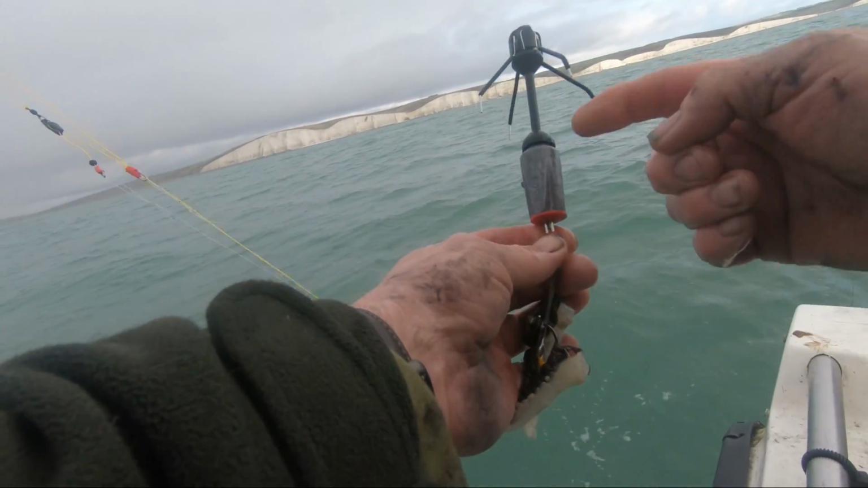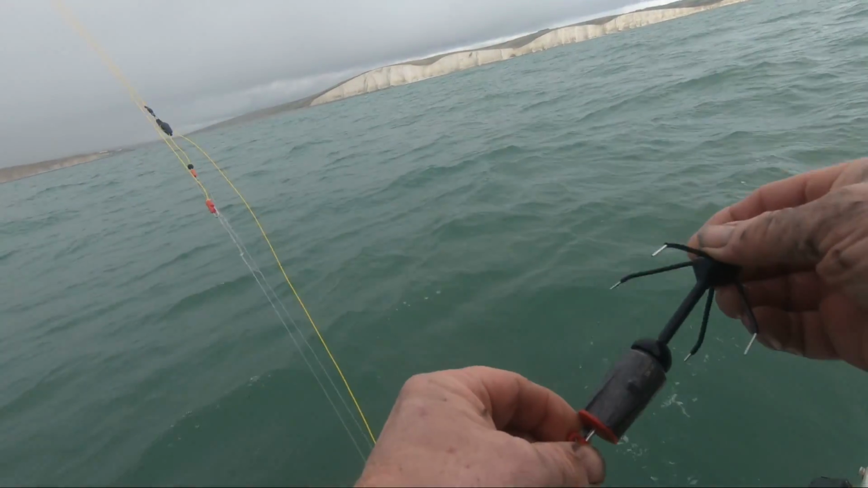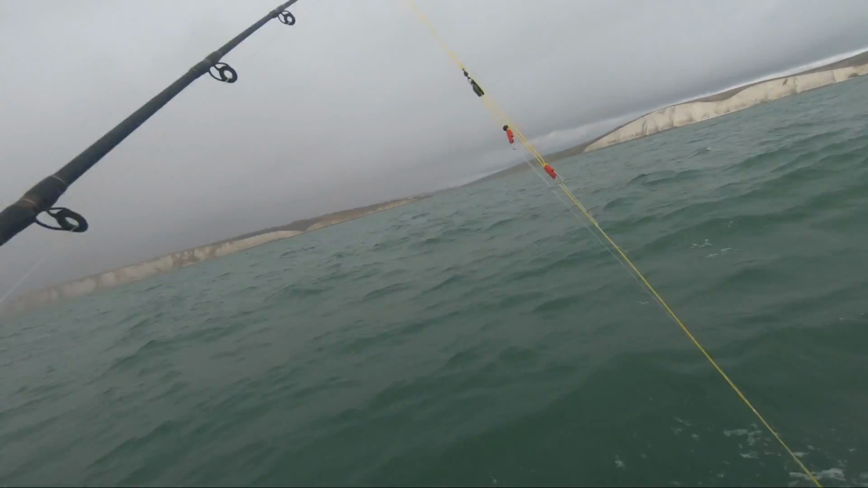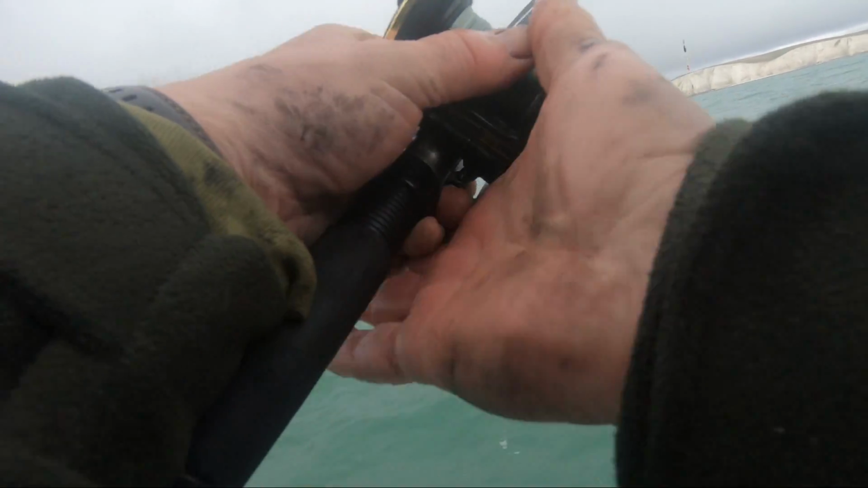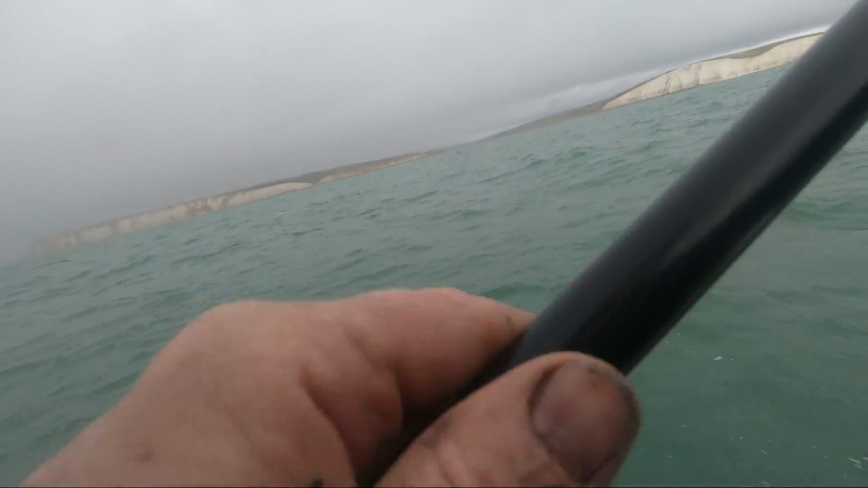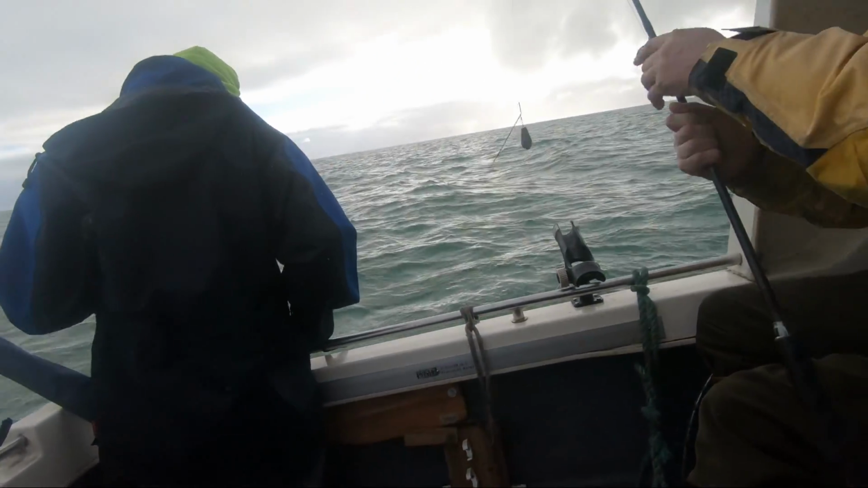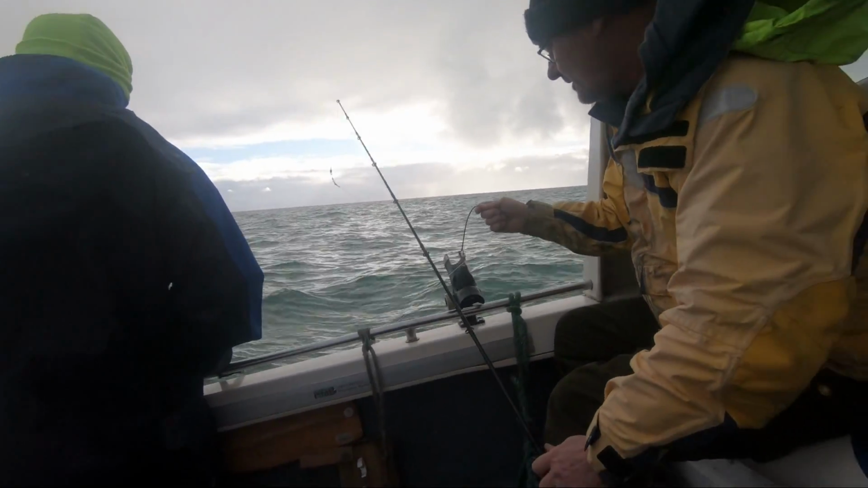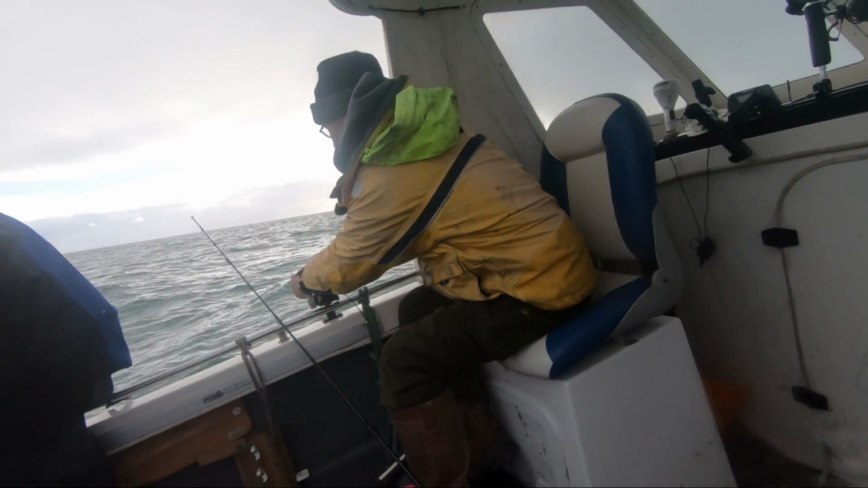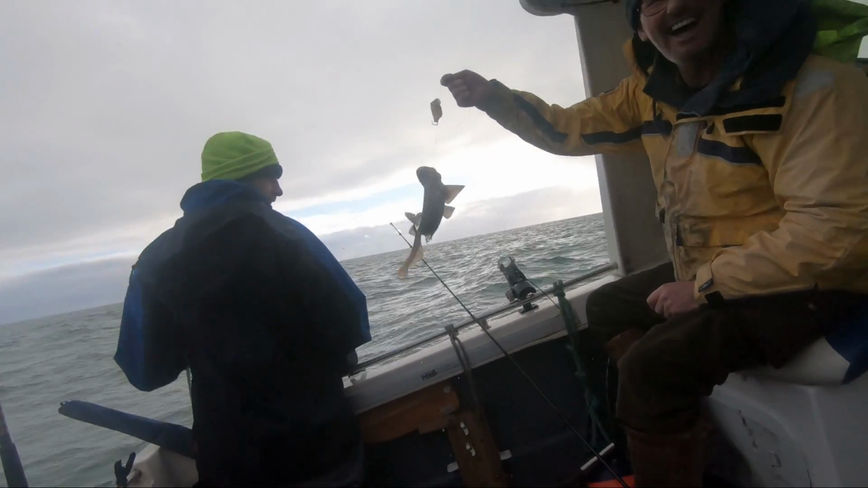And it's a Gemini weight, but it's with the extended bar at the end there, which just helps with it hooking up in the bottom. We'll get this out before the rain comes. And Woody's into another fish, and we reckon it might be a dogfish, or the small spotted cat shark, which I prefer to call it.